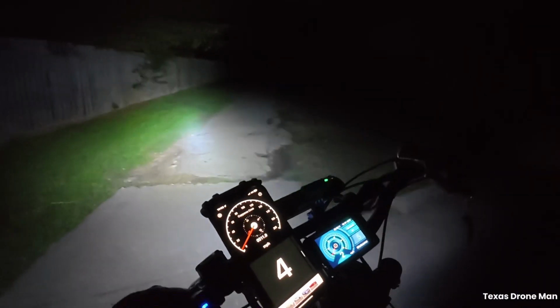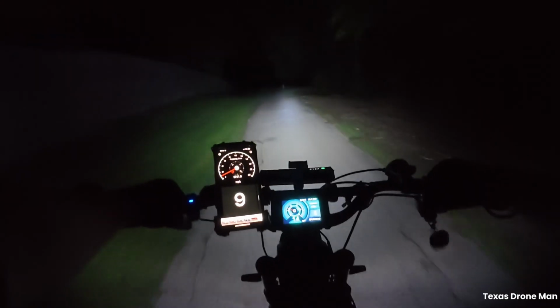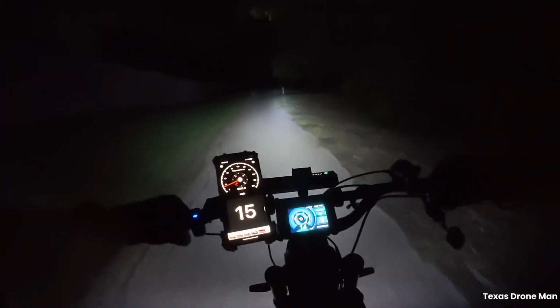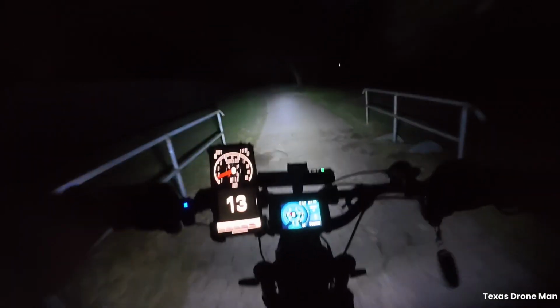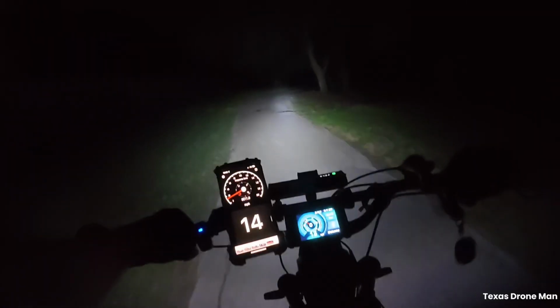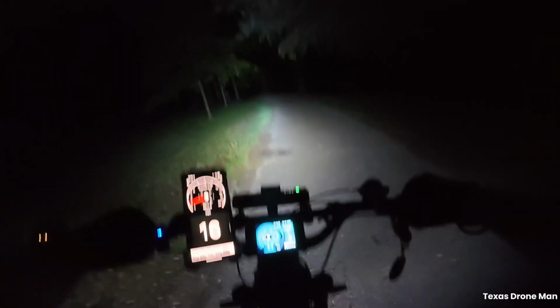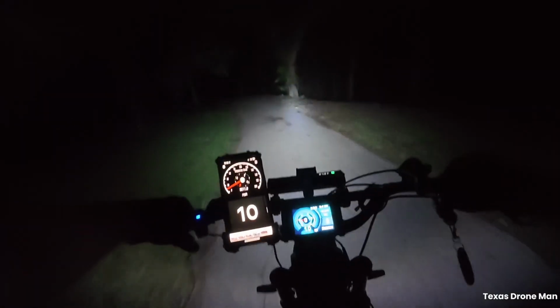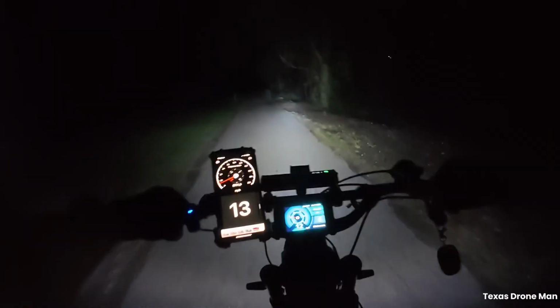That don't go nowhere. Man, look at this trail. I guess with the rain and stuff, it's kind of bubbling up.